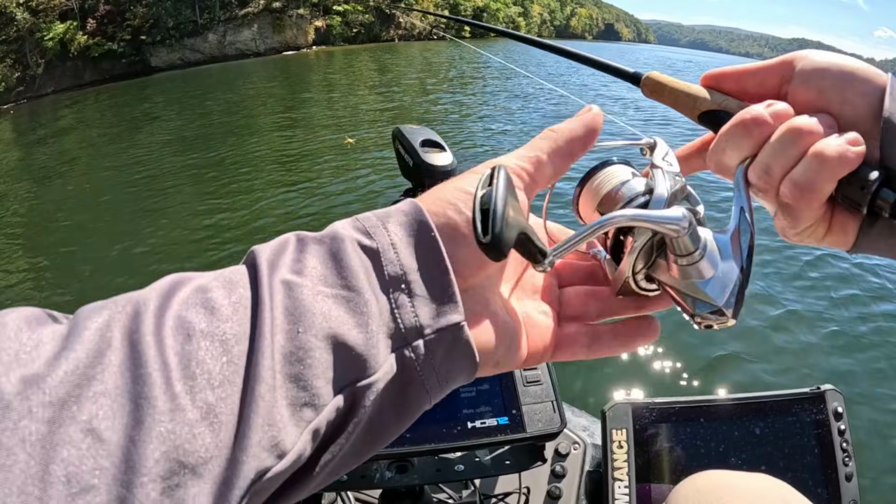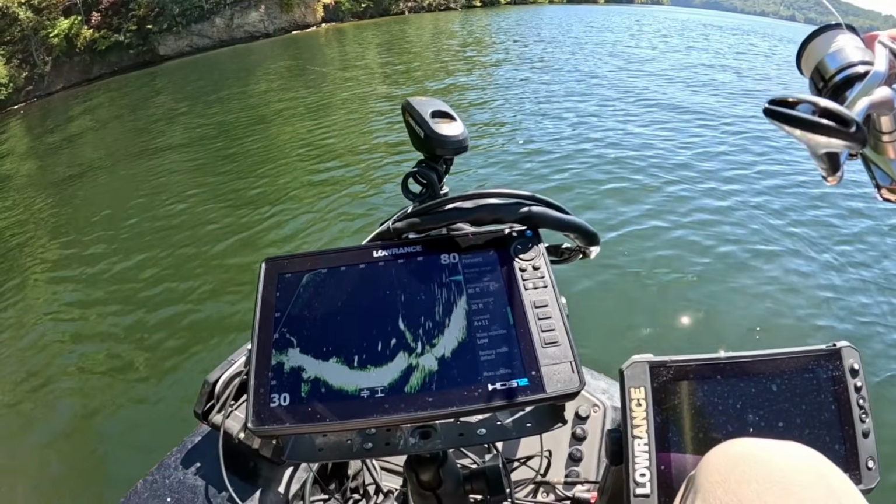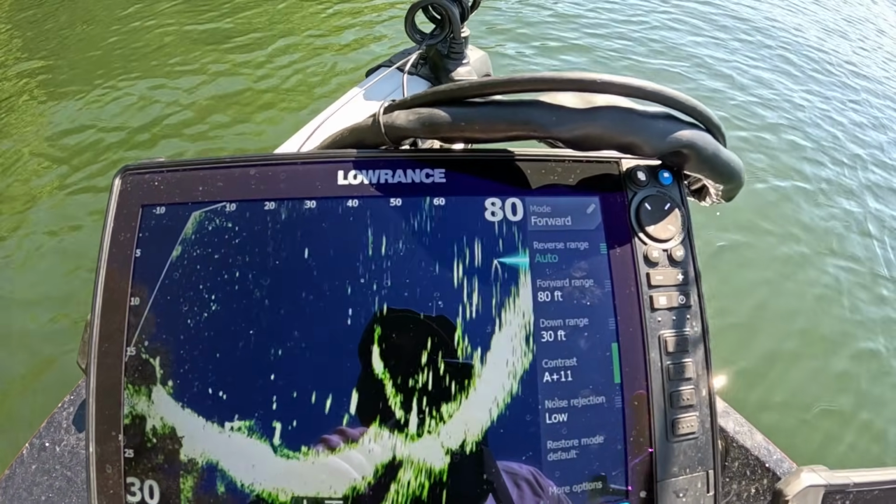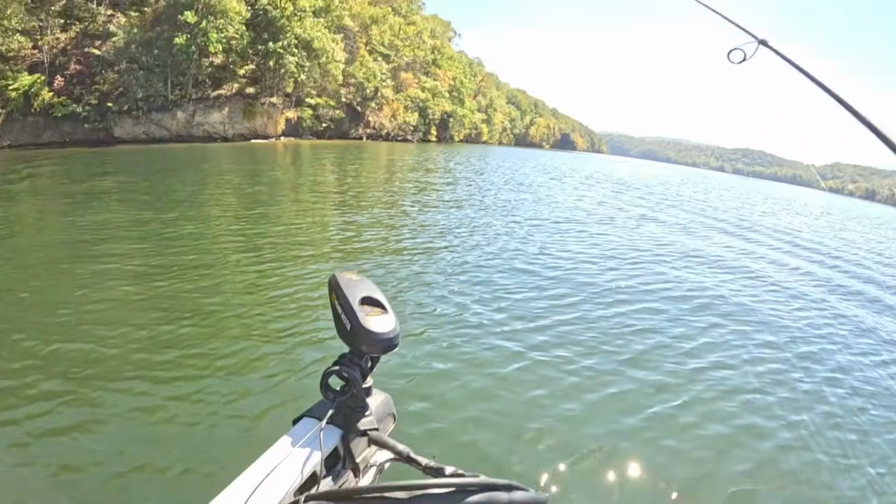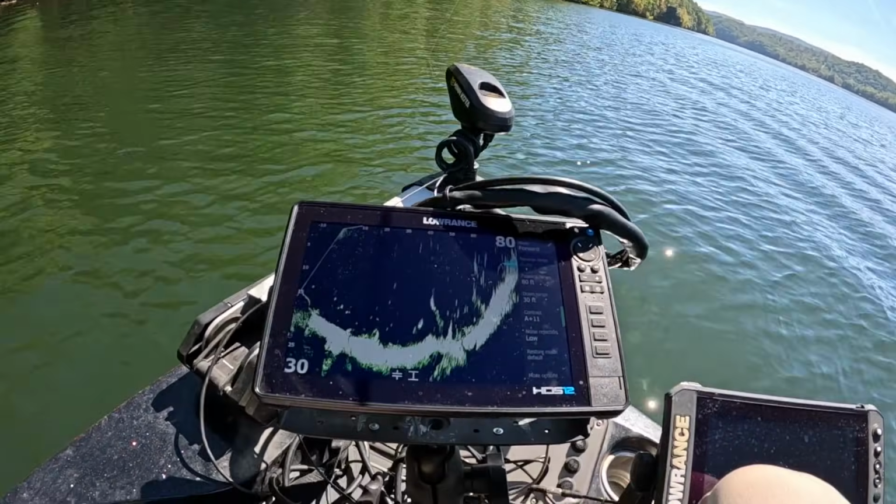We'll cast this out here. You can see there at 30, shows up really nice on 80 foot forward range, 30 down, and plus 11 contrast on a sunny day. It's really bright out here. So give that a try, that should work for you.